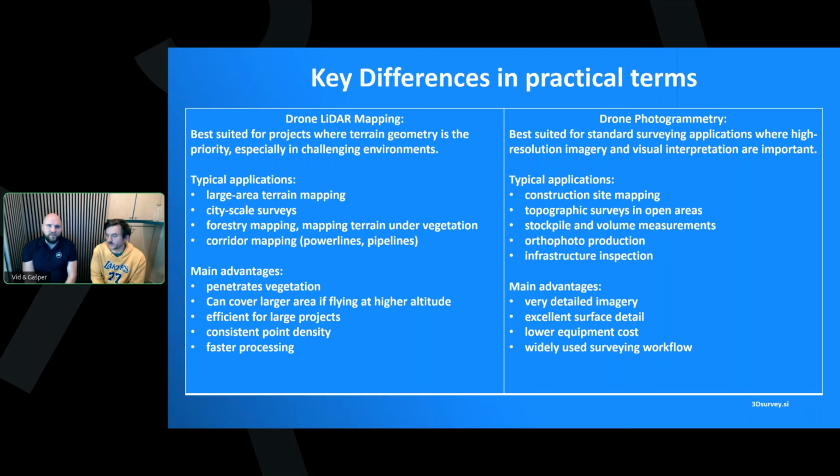And the main advantages we said for photogrammetry, detailed imagery because it can often be recorded from closer. Yes. Surface detail will be excellent, mesh quality. Lower equipment costs, less than a sixth, 1 divided by 6. And by now, photogrammetry has become widely used. Everyone is using it. Definitely.